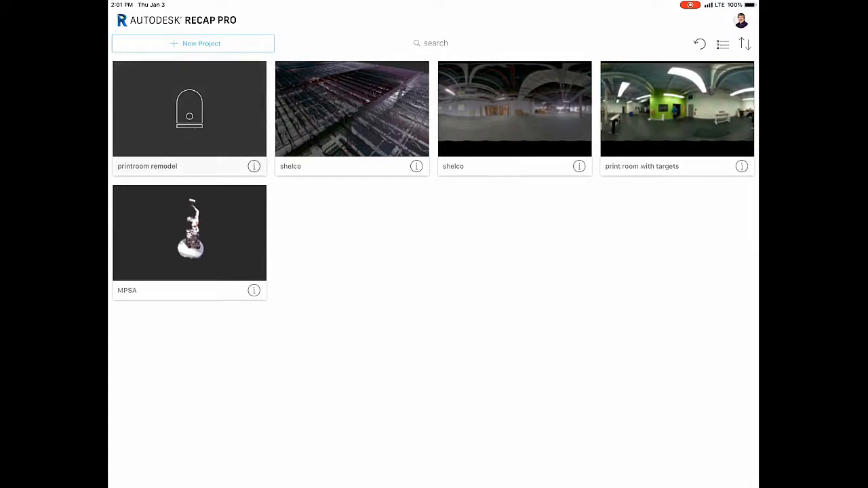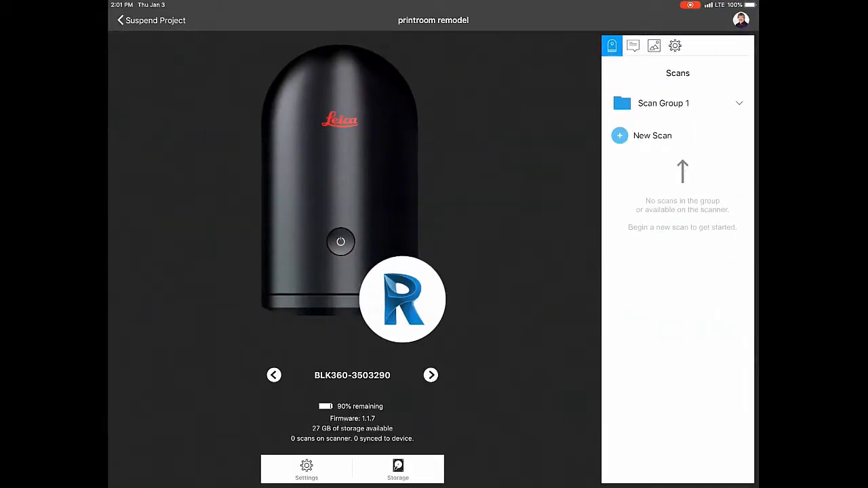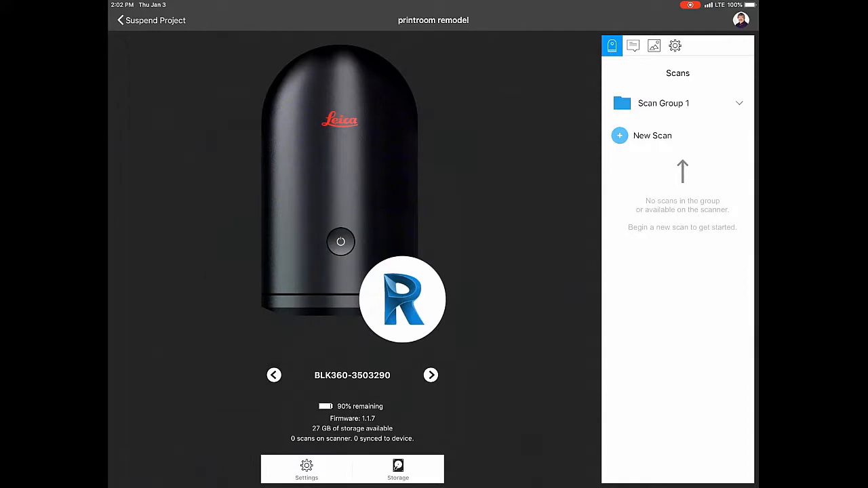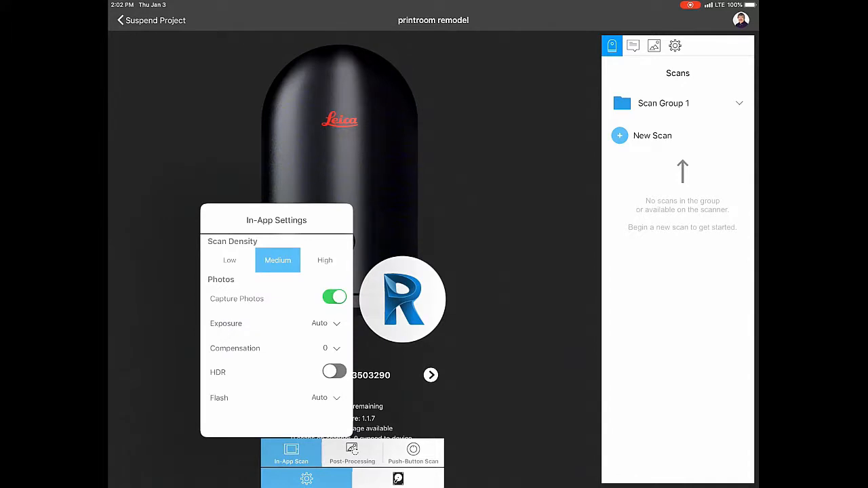Now in Recap Pro, I've already got a project set up, so I'm going to select that project. Now, down at the bottom, we can control some of the settings and also the storage on the Leica. Right now I've clicked on storage, and as you can see, there's no files out there. So I have deleted all the scans that were out on the Leica. Now we're going to go into settings.